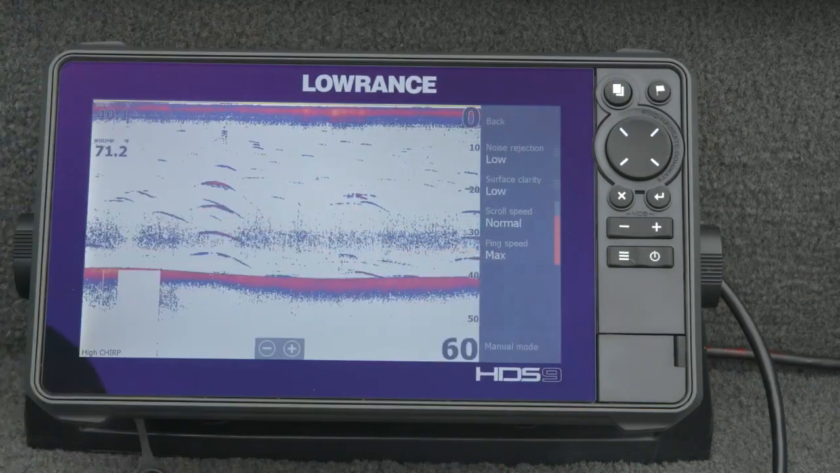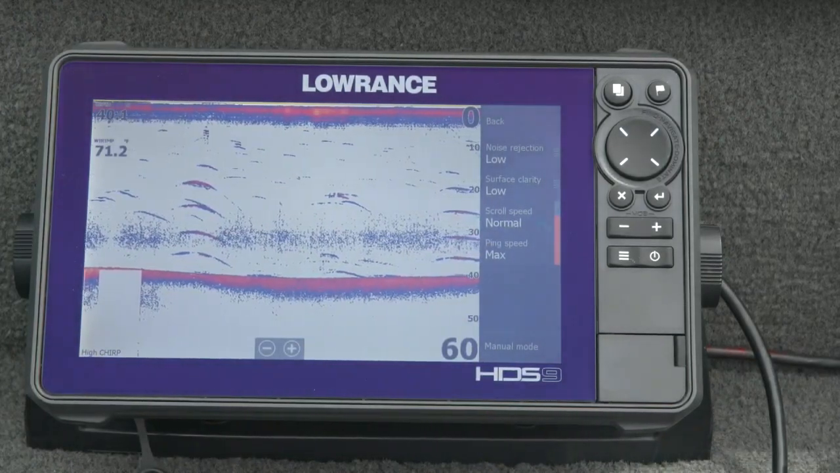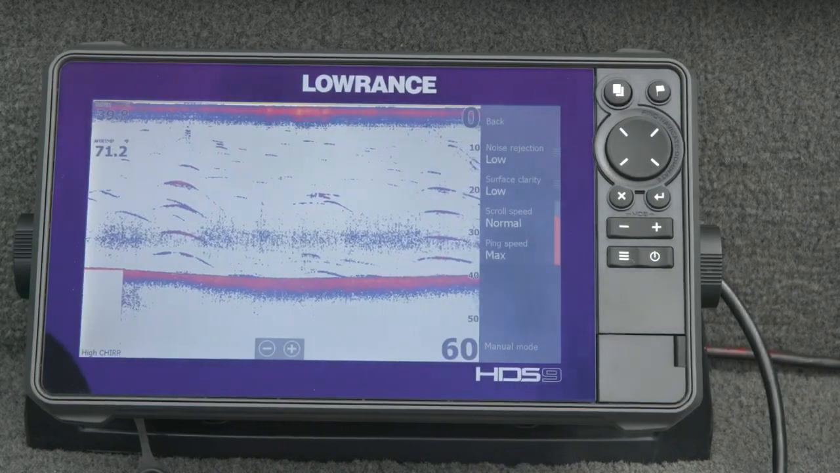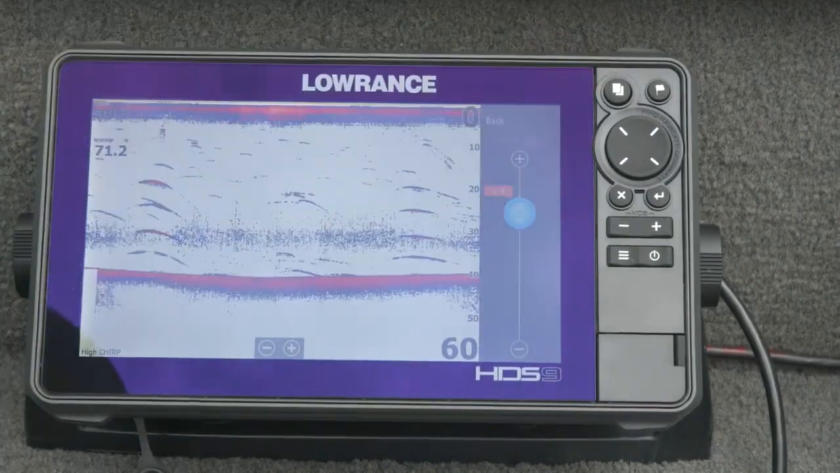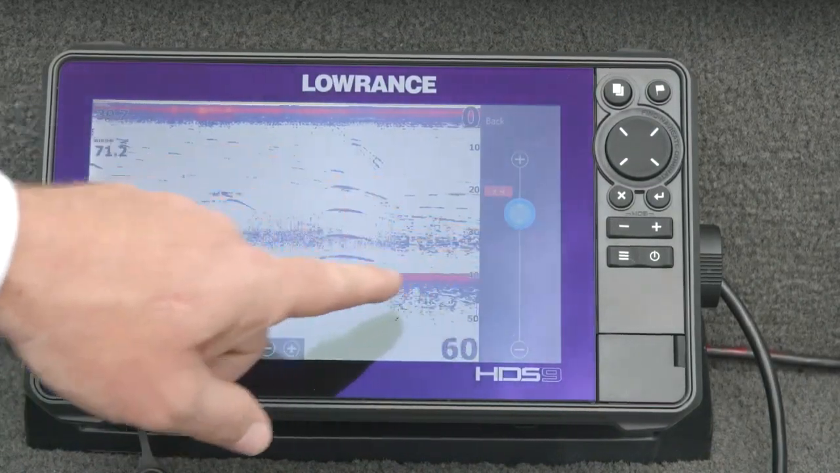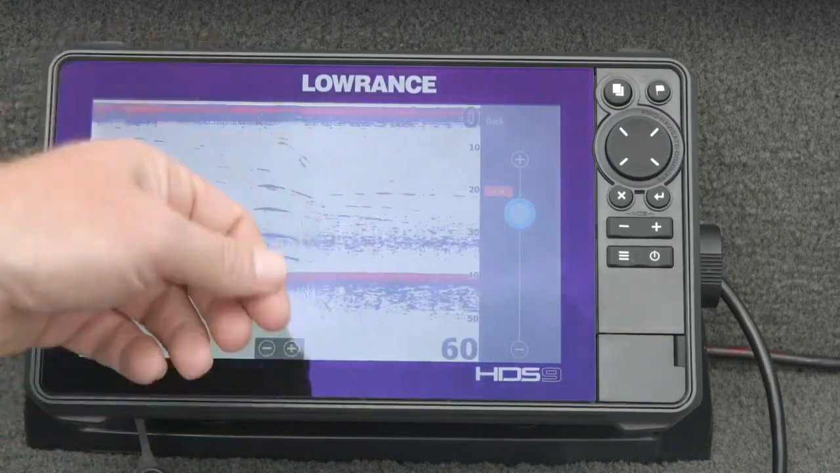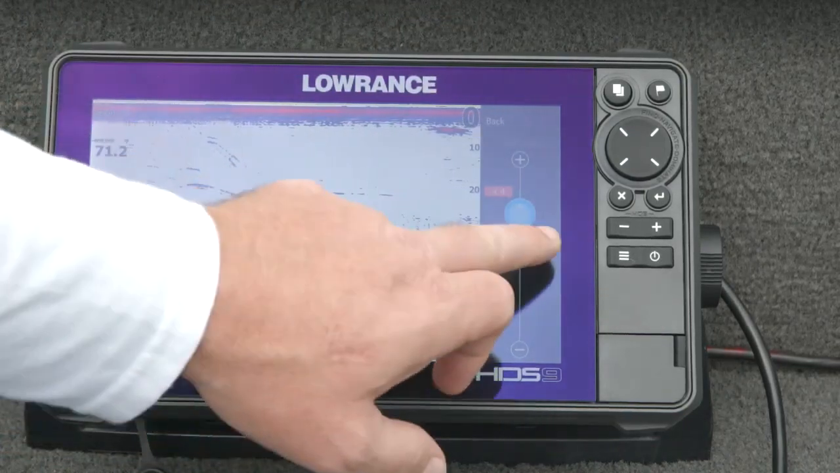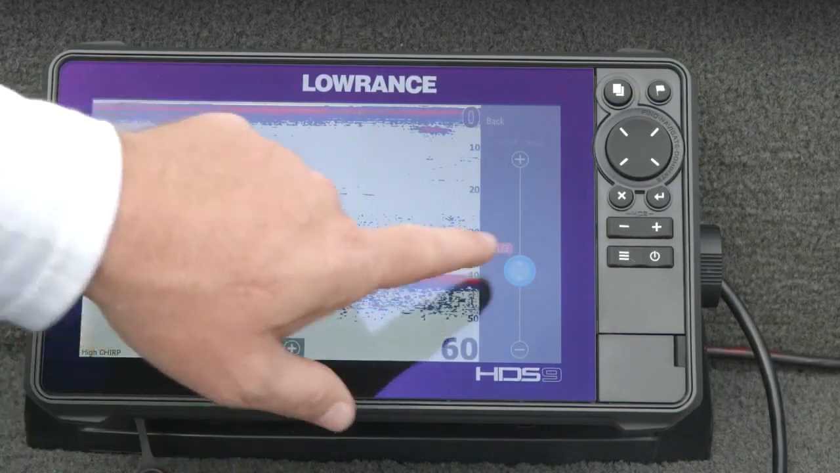And then advanced, in here we've got all the rest of the features, noise rejection and surface clarity. Those are basically the things that help clean up the sonar image. They're noise filters. You can change the scroll speed, how fast you want the image to scroll across the screen. As you speed it up, you notice these arches start dragging into lines, because instead of letting the unit place a dot wherever the information came in, I'm just saying place it here, so it's a broken line.